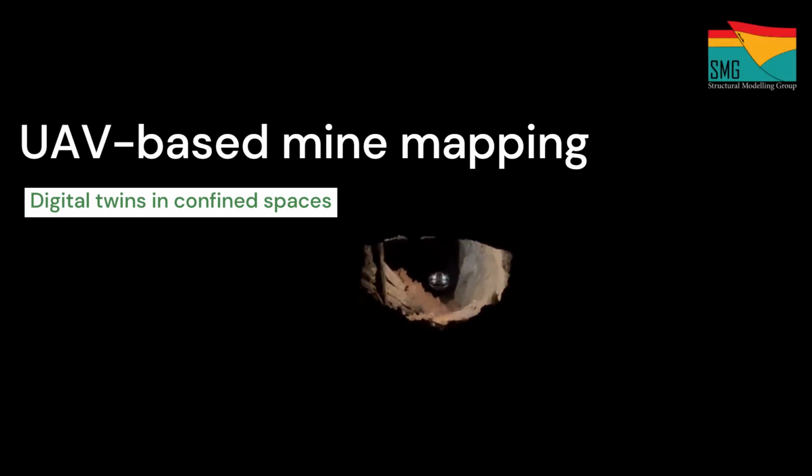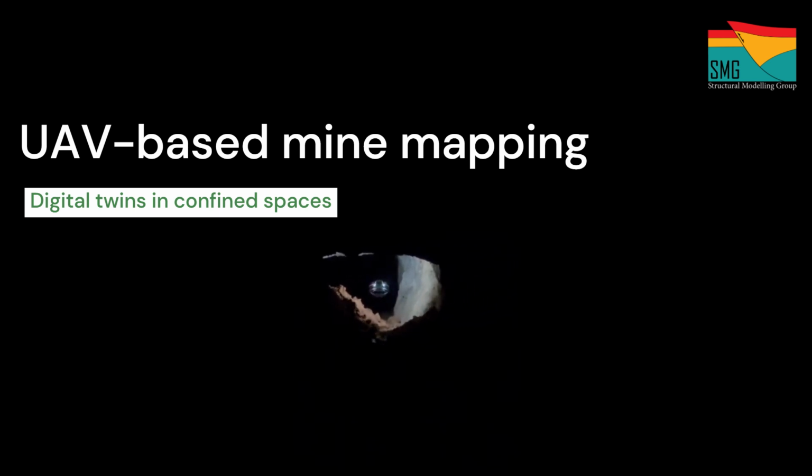Mining and exploration constantly push into challenging and hazardous spaces. Deep stopes, narrow raises, and old workings untouched for decades. Understanding the status of these areas is critical for safety, planning, and resource recovery.